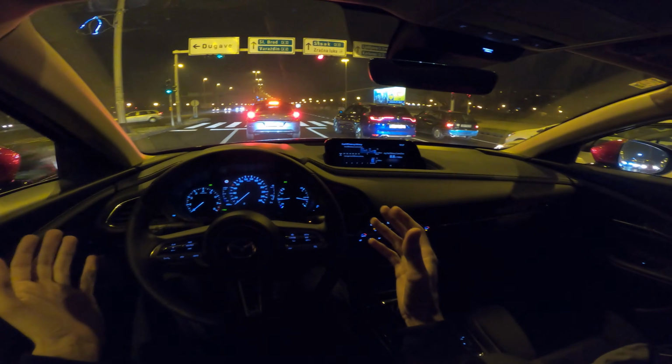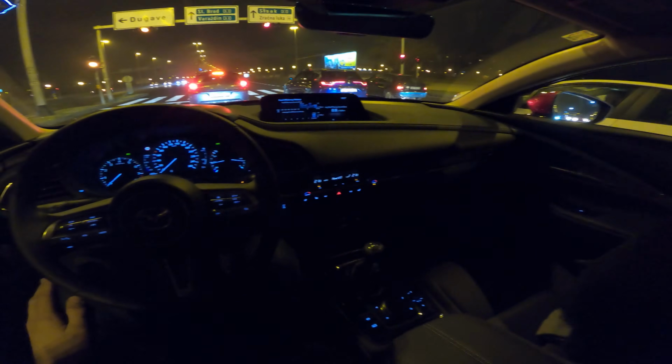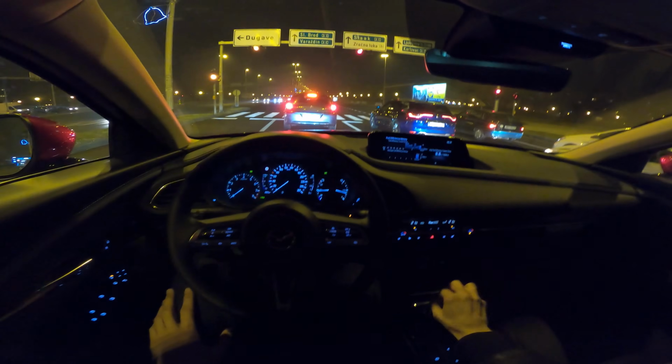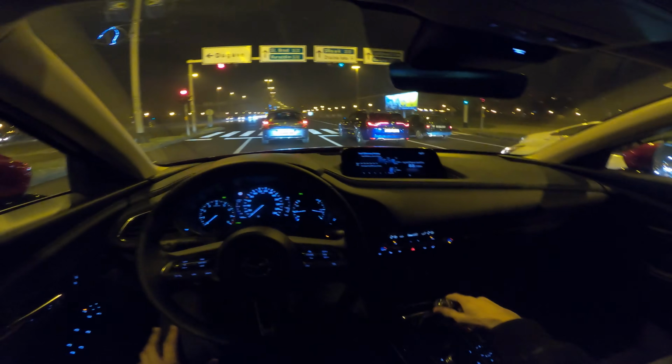Inside, the car is really comfortable. The seats are comfortable. Everything is nice, feels nice to the touch. Everything is premium. I love it. But the seats, my only criticism is they don't have lumbar support.